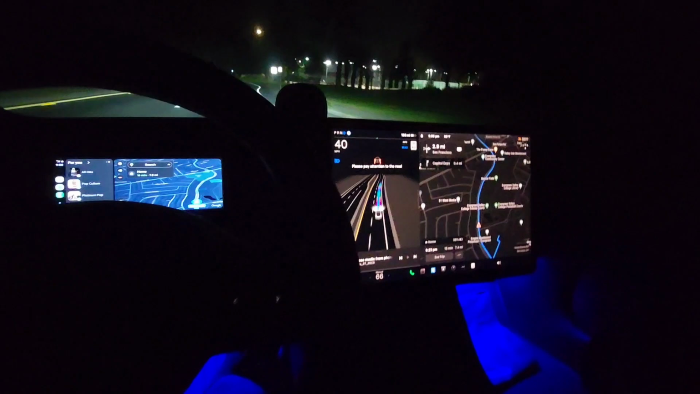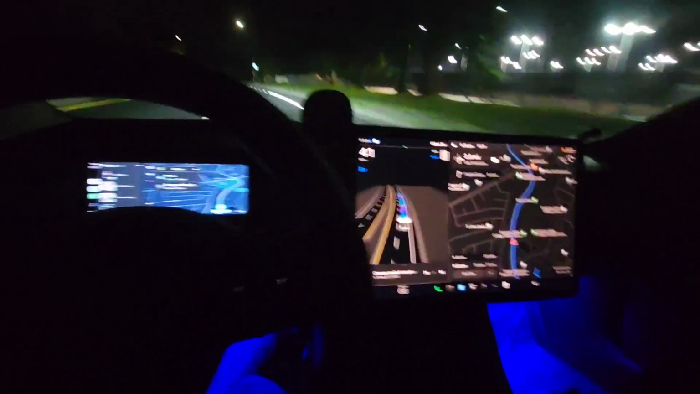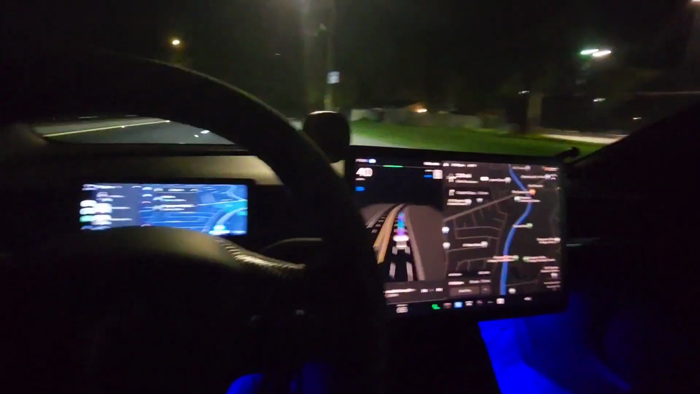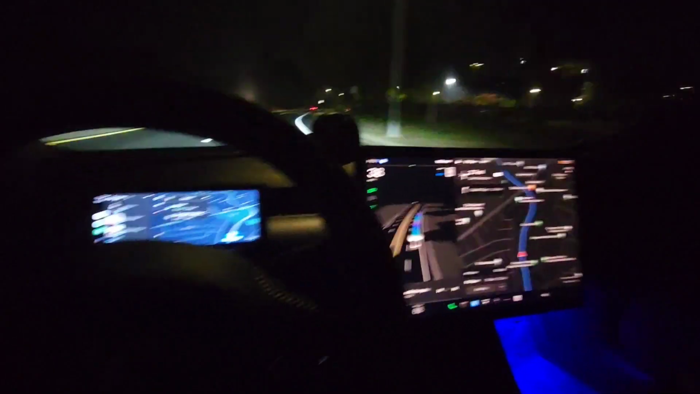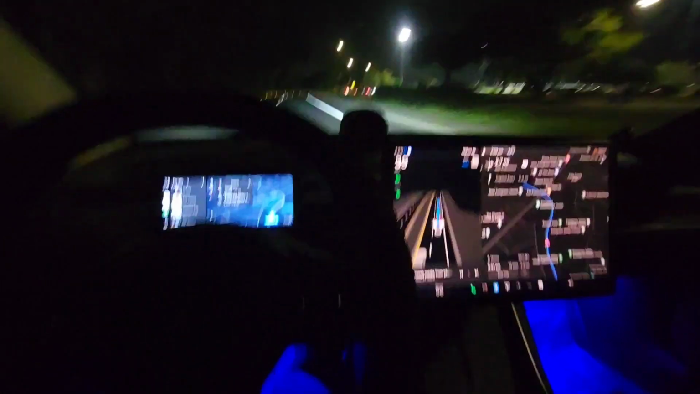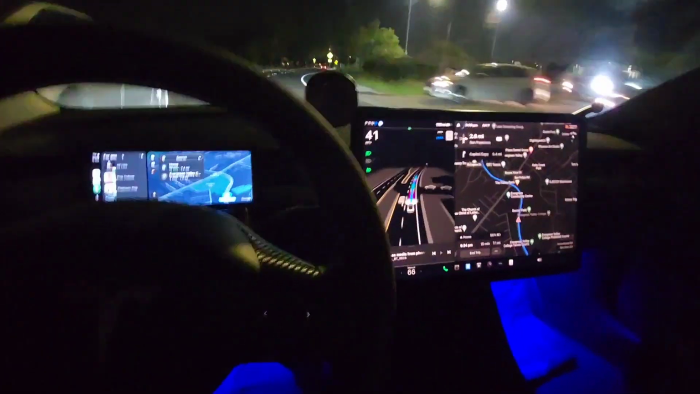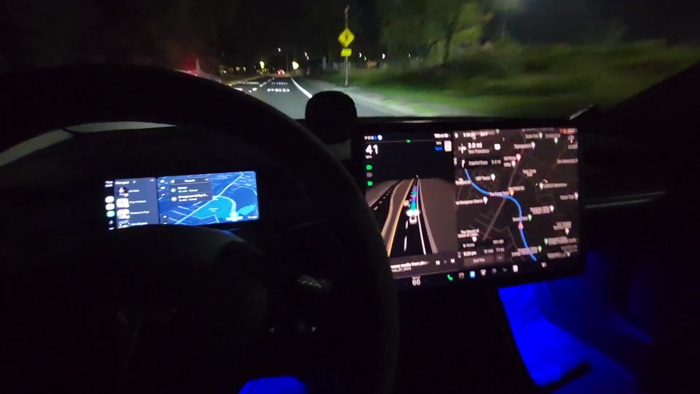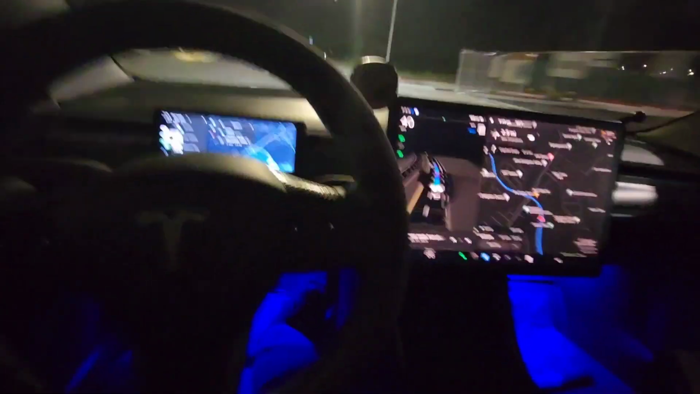But here's my hands, probably too dark for you guys to see. But yeah, it just sort of nudges me there, reminds me to have my hand on the steering wheel. But yeah, it's doing its own thing. Wow, this is something else.